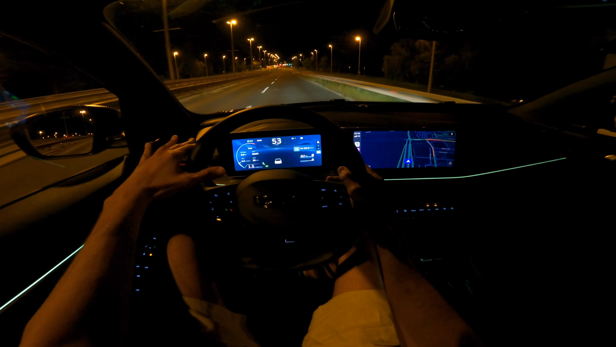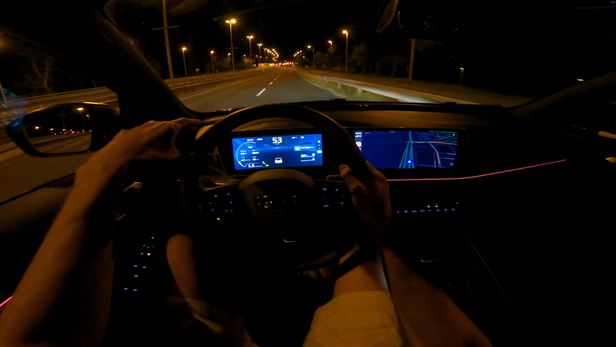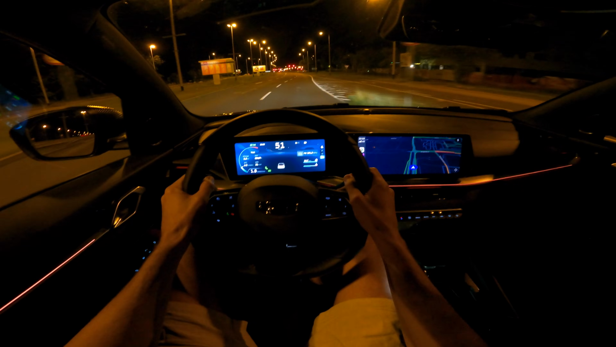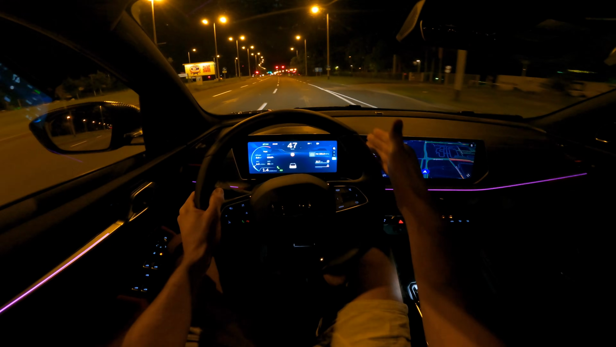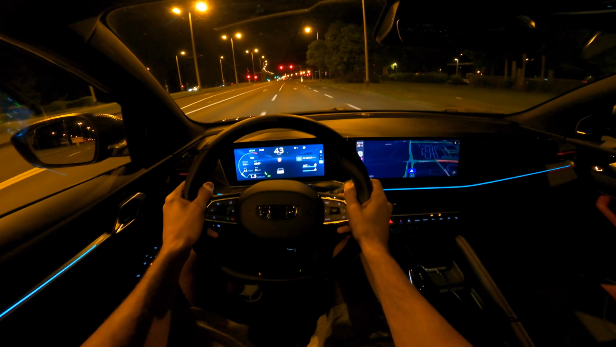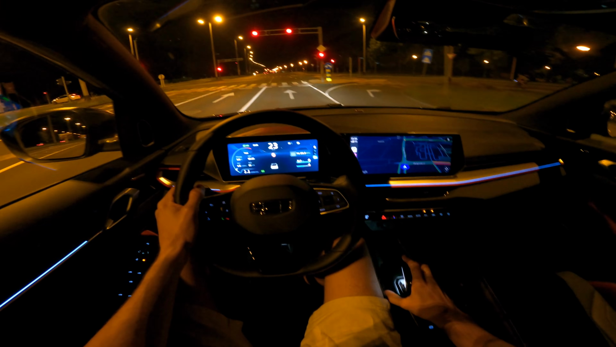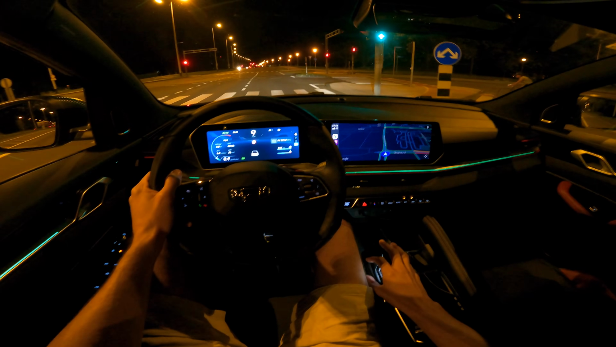The soundproofing in this car is really great. The suspension comfort is also great. We're sitting on 18-inch alloys, but it's nicely soaking in the bumps, the manholes, potholes, and the speed bumps. Now, the 7-speed automatic dual clutch works pretty well. I have no complaints.